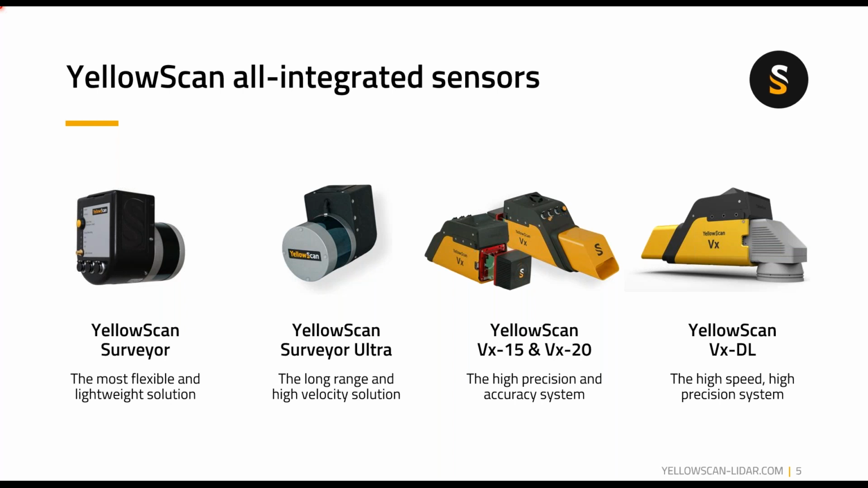The Surveyor is our most flexible and lightweight solution, while the Surveyor Ultra, also a Velodyne-based product, is our long-range and high-velocity solution.